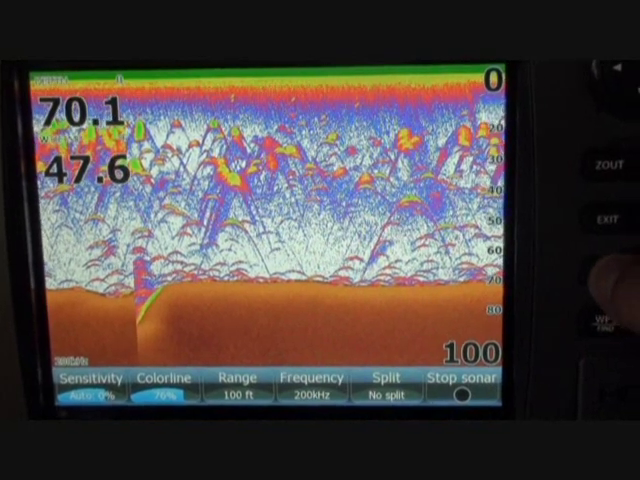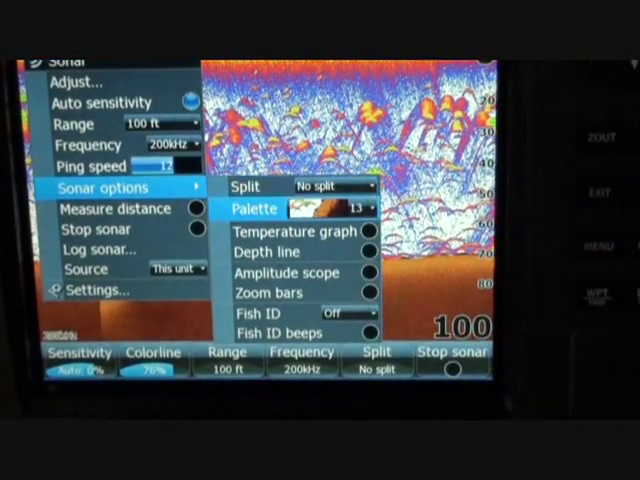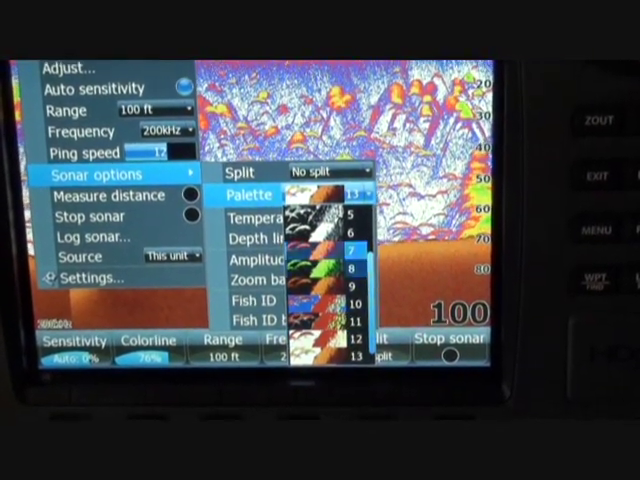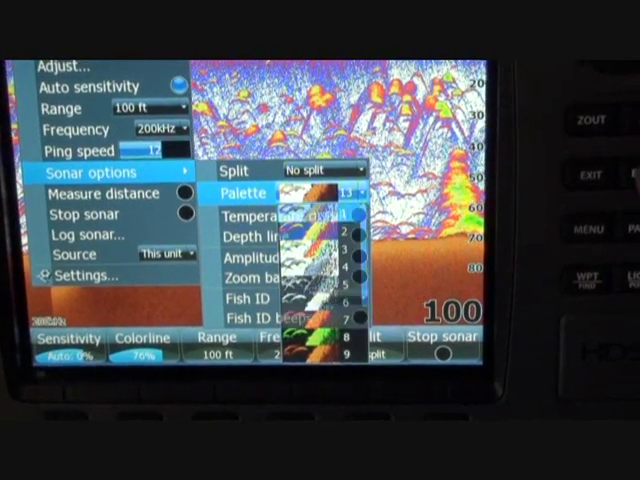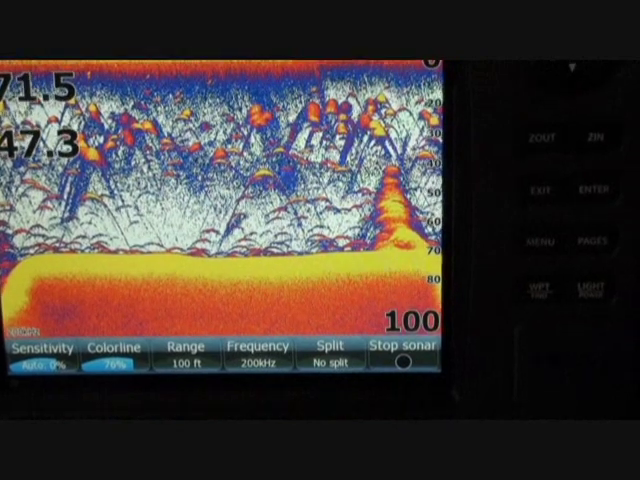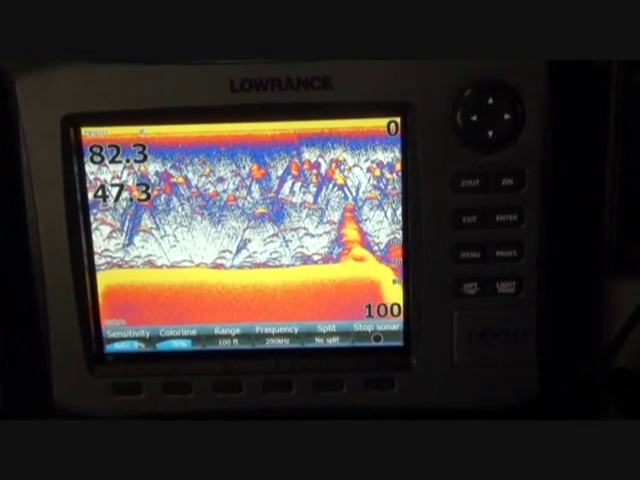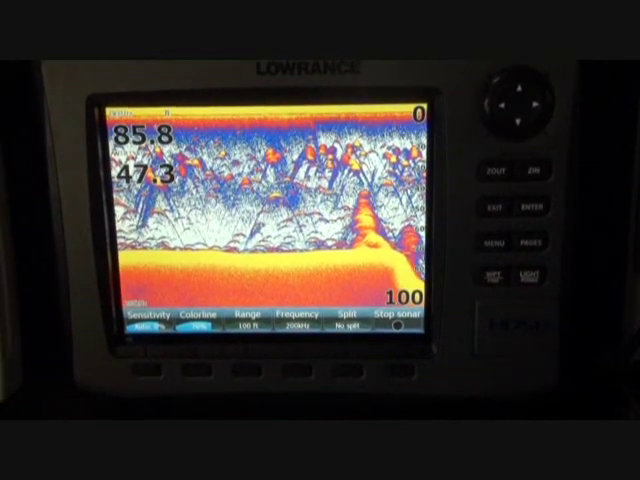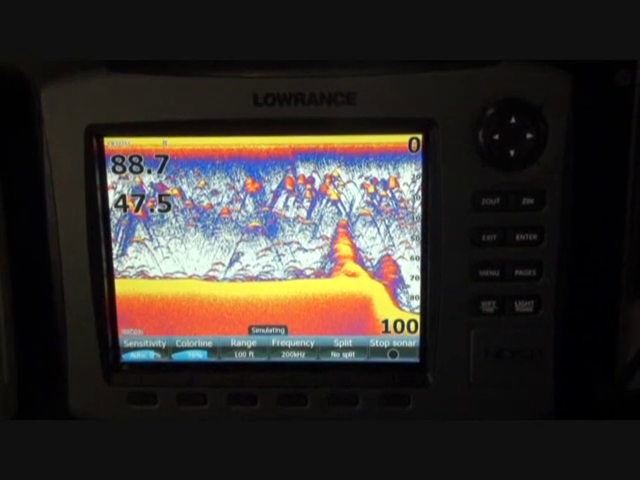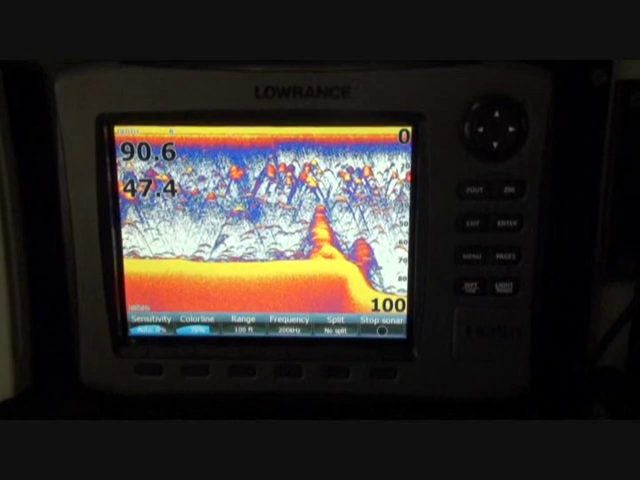To do that, you hit menu, go down to sonar options, push over, you'll see a deal that says palette. You'll hit enter there, and you can go all the way up to color palette number 1, which will bring up the traditional Lowrance colors that we've had preloaded on the units in the past. Yellow being the hardest, blue being a soft object. Just doing those functions and features will allow you to run your unit at optimal performance.